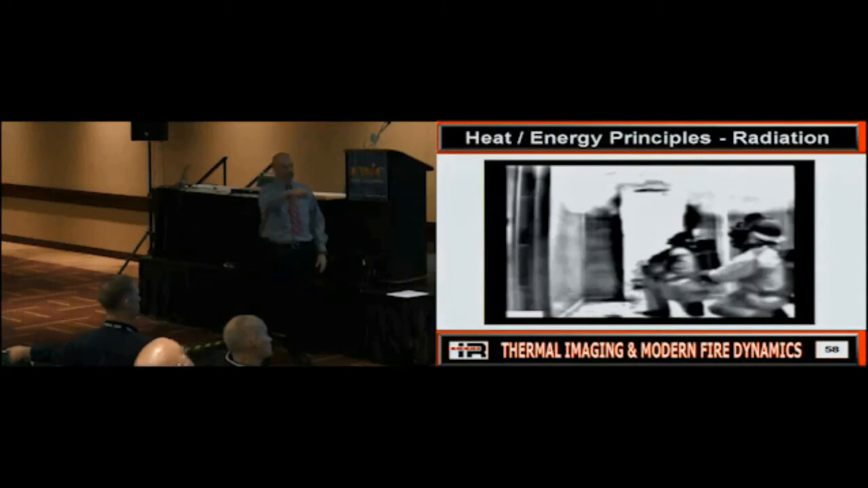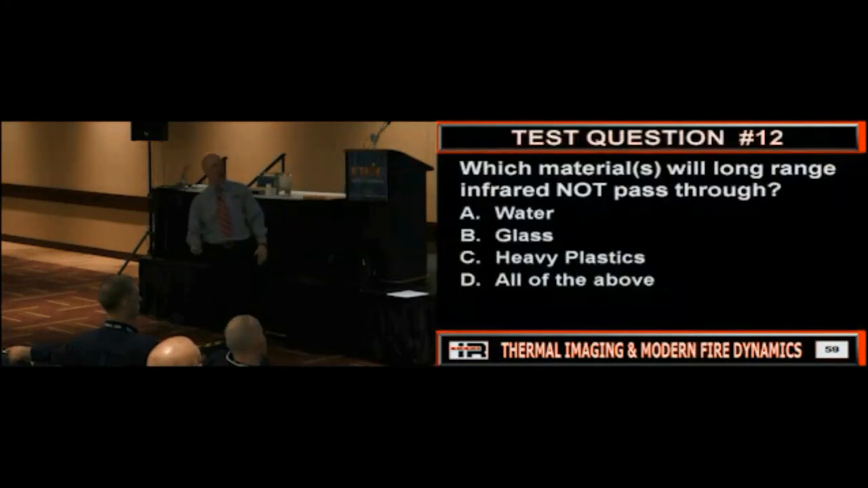So what I'm seeing here is not a basement fire. I'm seeing all this heat energy being radiated. Can you see it in the air? No, but you can see what? Where it strikes and collects on a surface. So is everybody good on that? So once again, do your people understand what they're seeing and why they're seeing it?